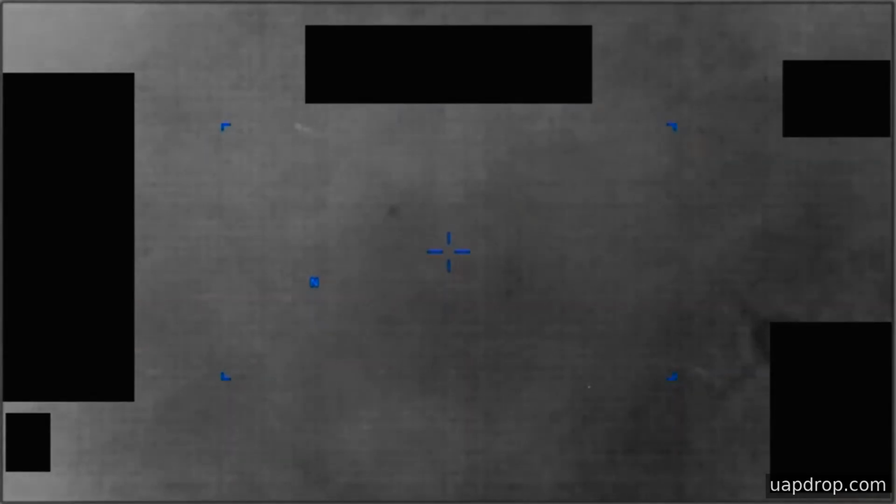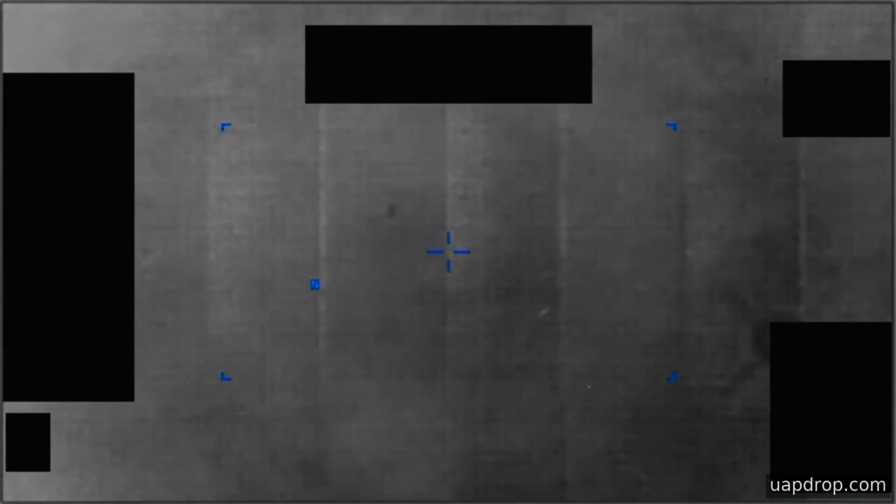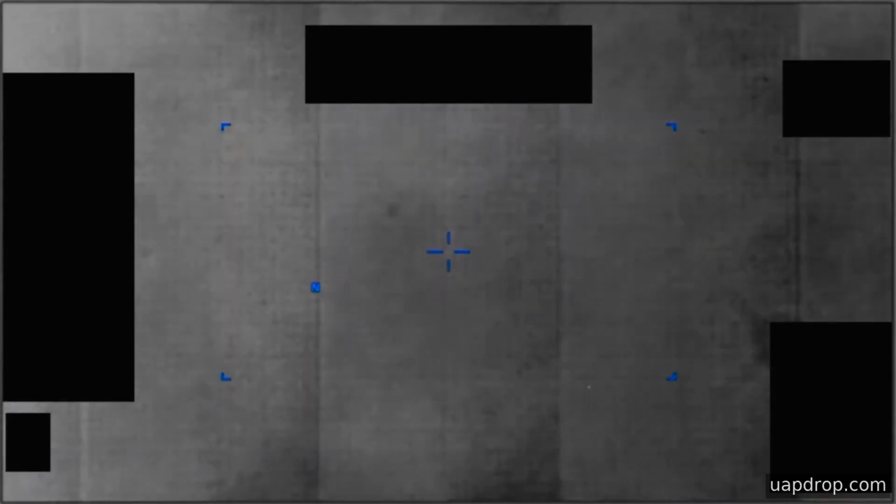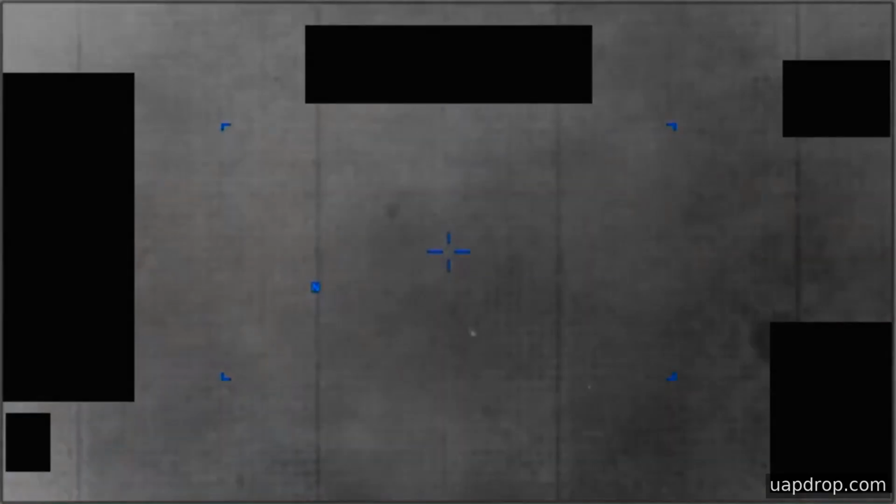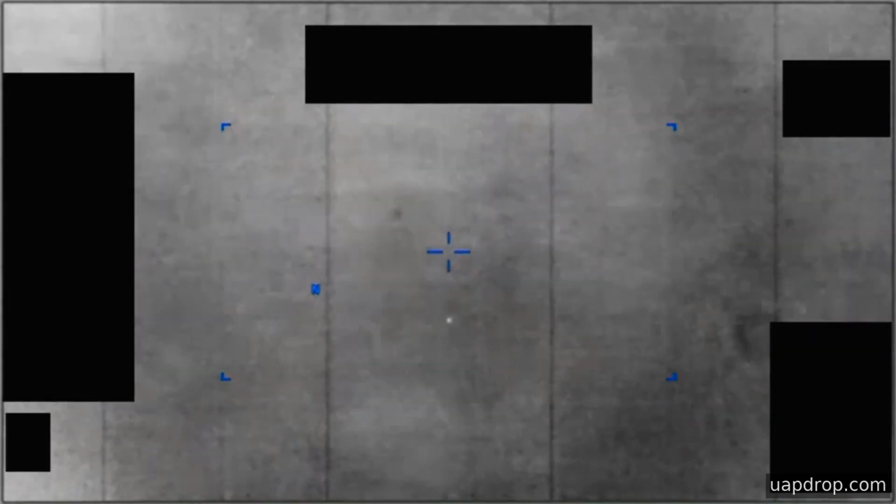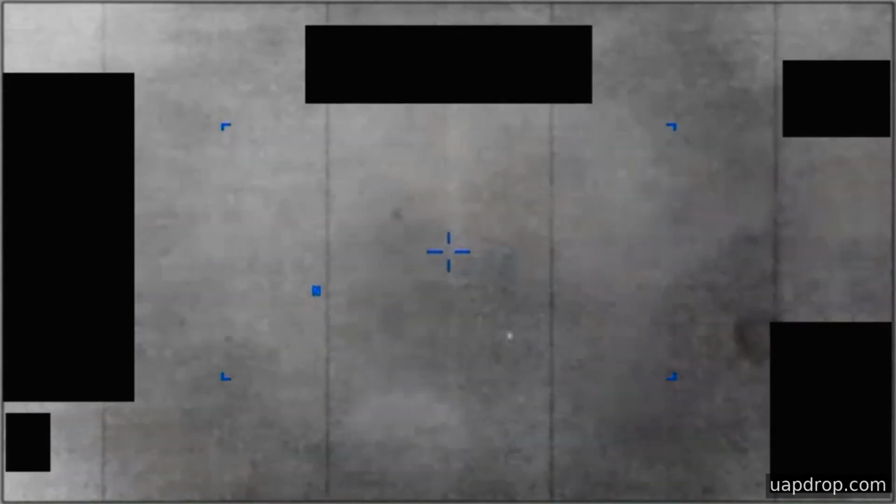For multiple intervals, the view shows small, transient areas of contrast entering and exiting the field of view, sometimes nearly indistinct, sometimes more readily visible as the sensor stabilizes its gain and tracking. Near the end of the visible material, a sustained area of contrast is tracked as it moves across the frame and then departs to the right. The final minutes of the clip contain no discernible content.